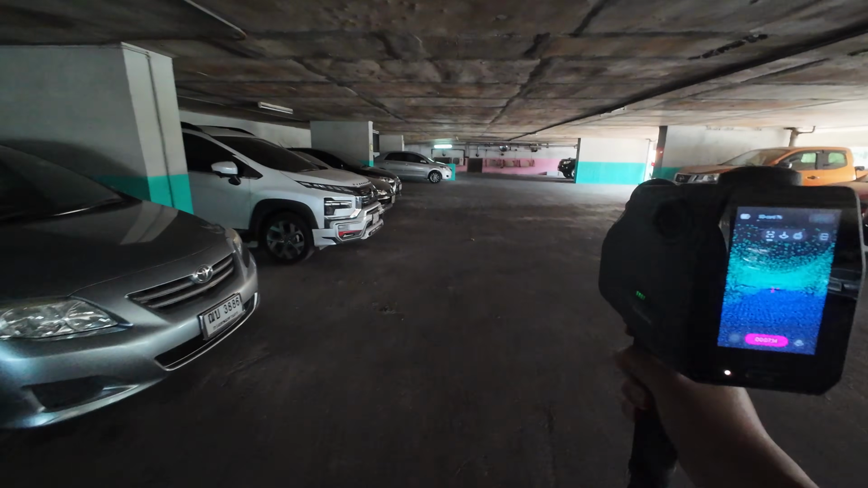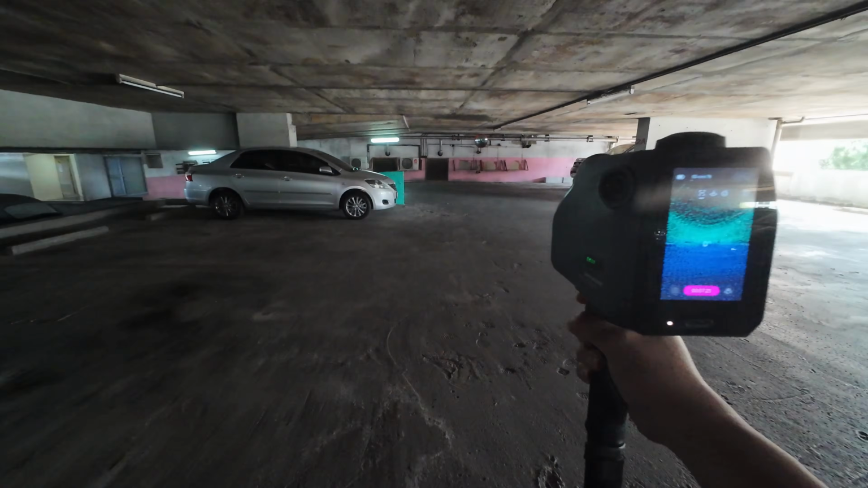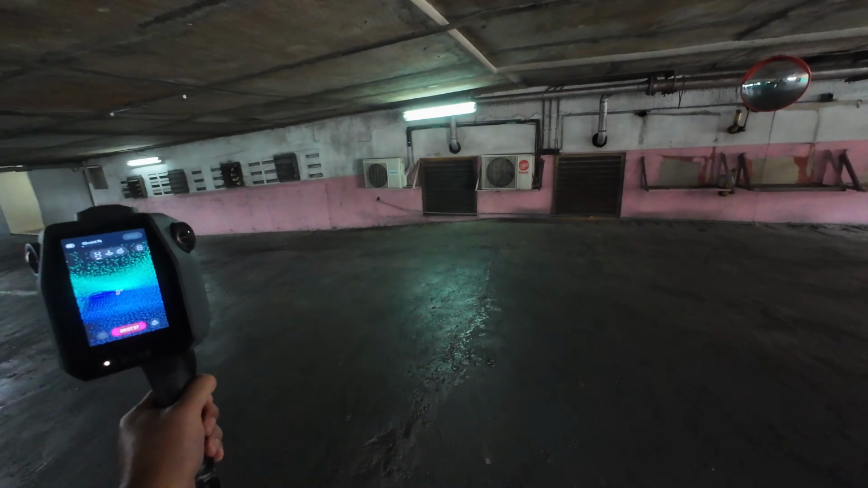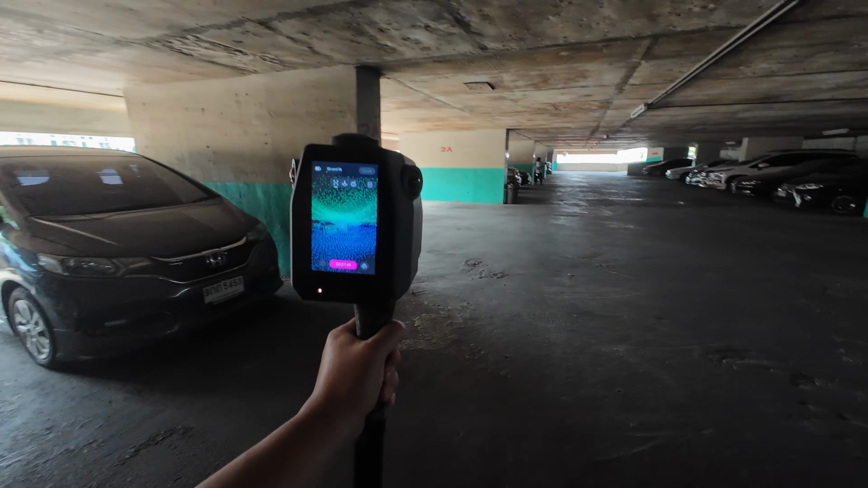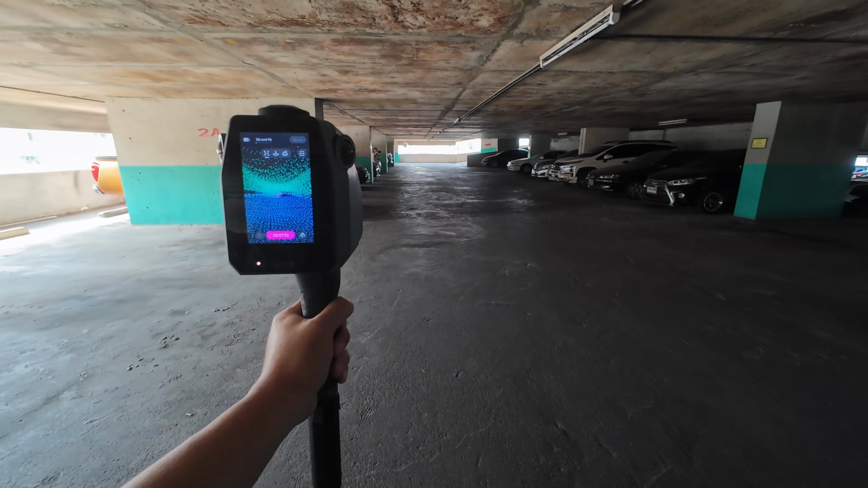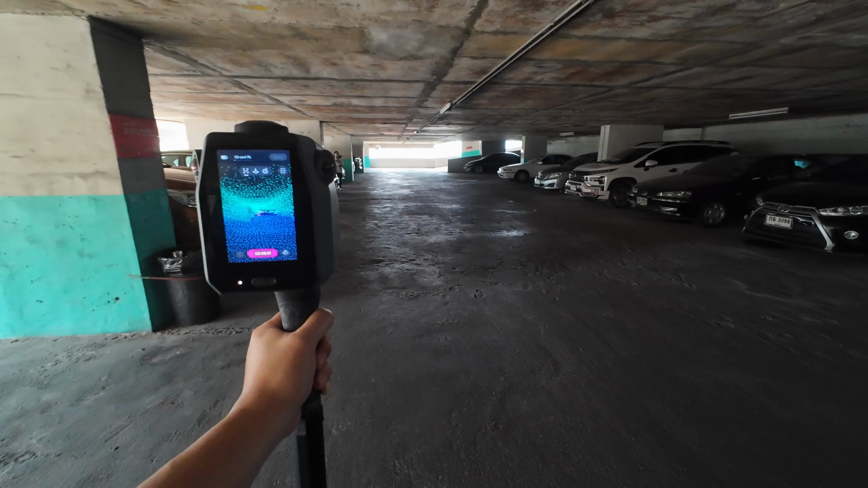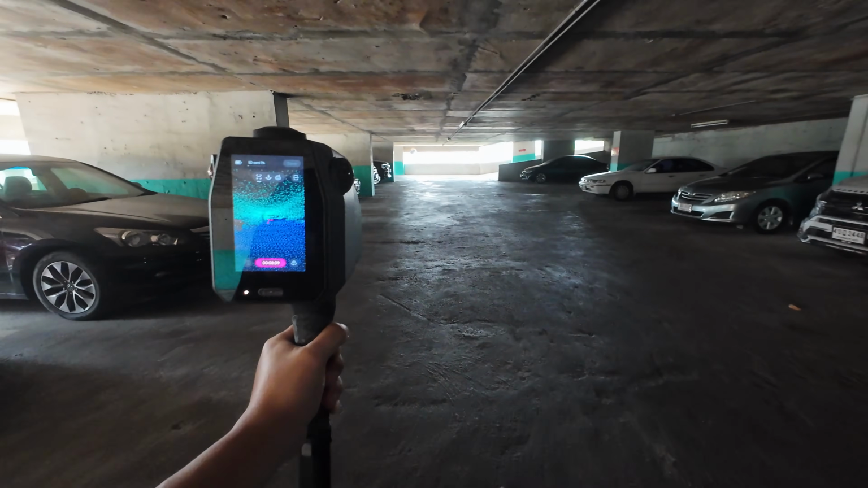We are scanning for 7 minutes now. I can see a difference between the floor and the wall. The floor is blue color and the wall is in a light green color.